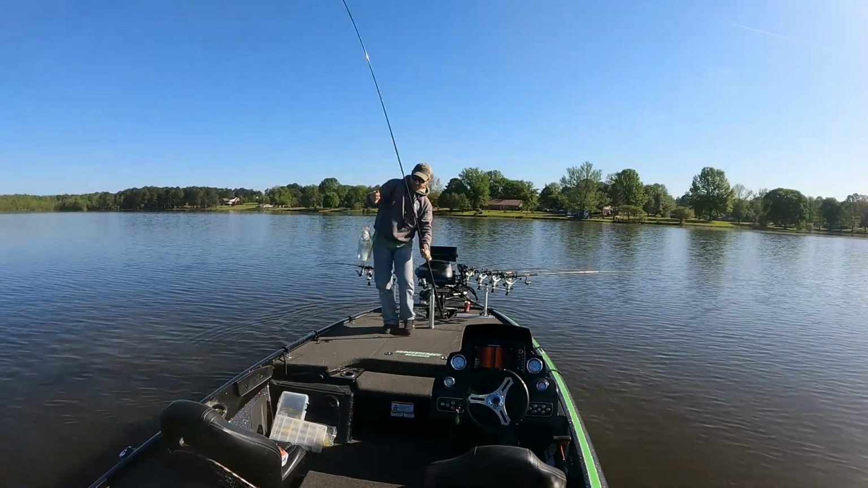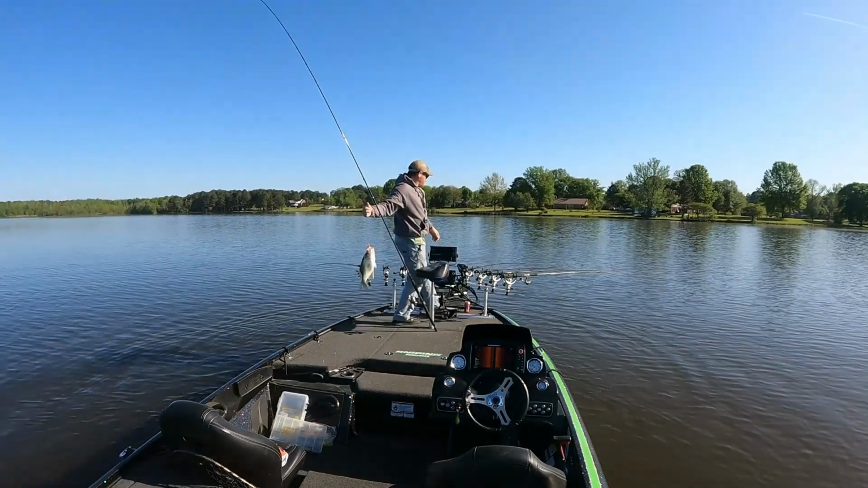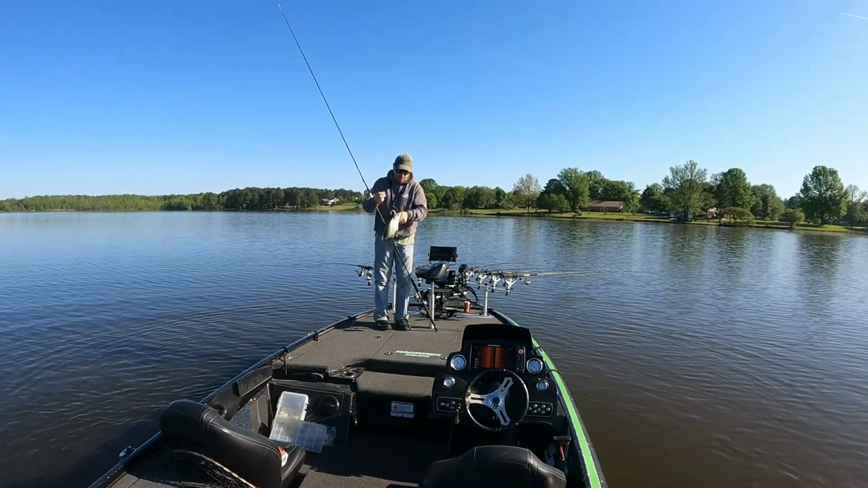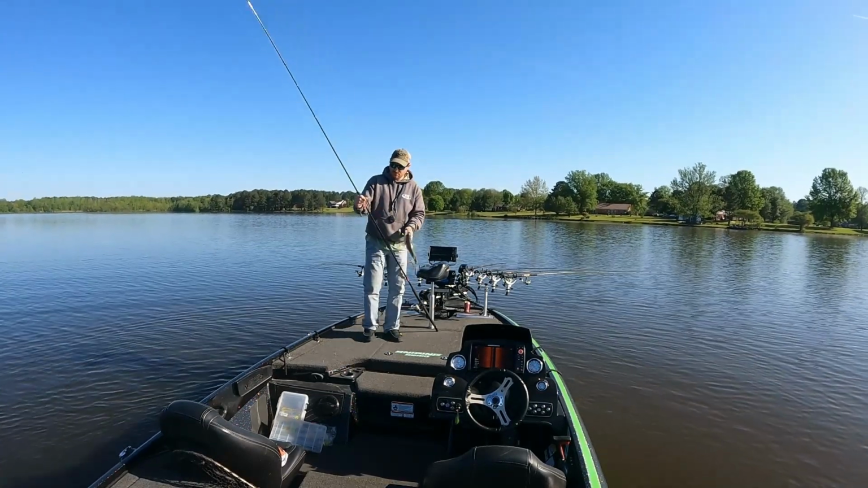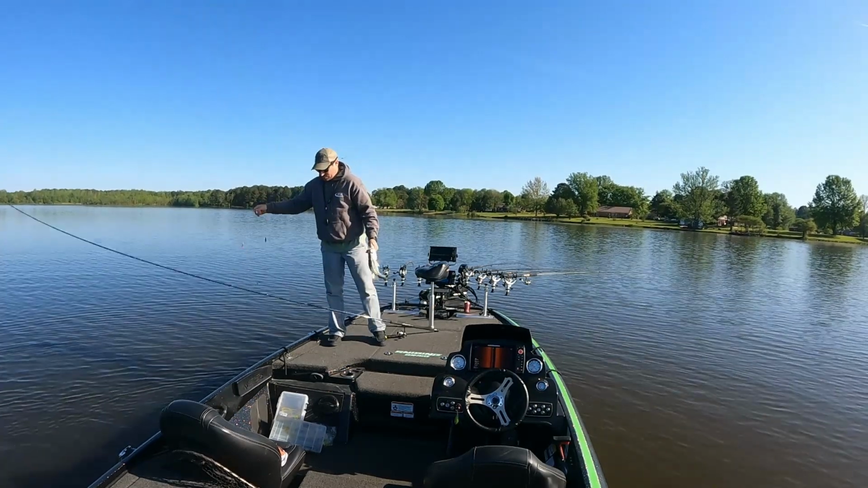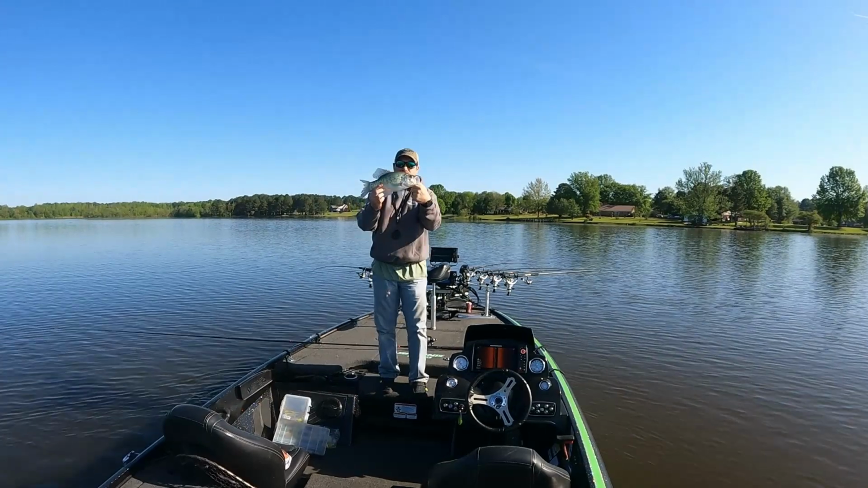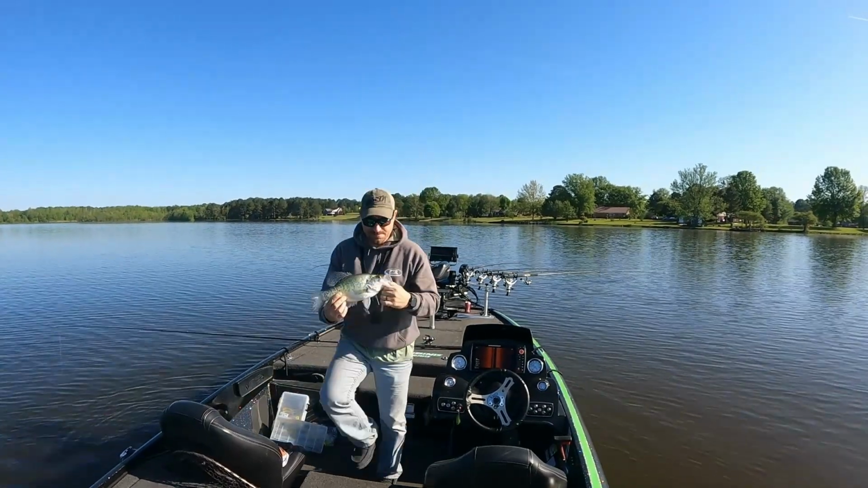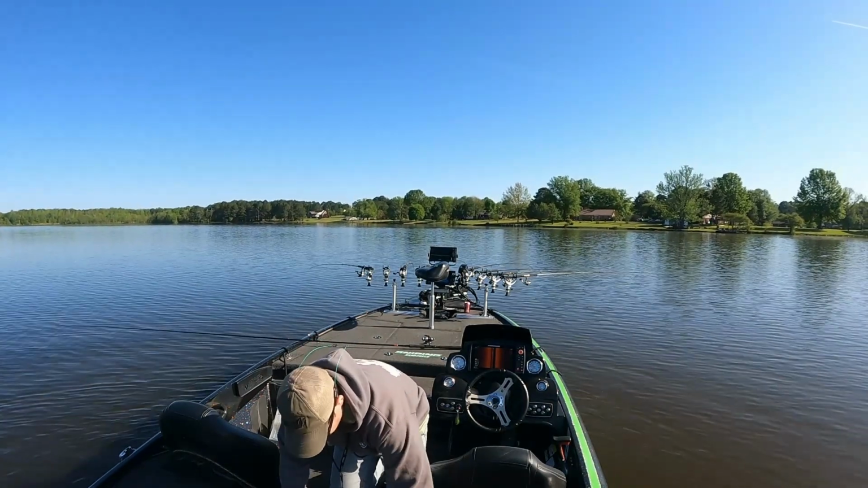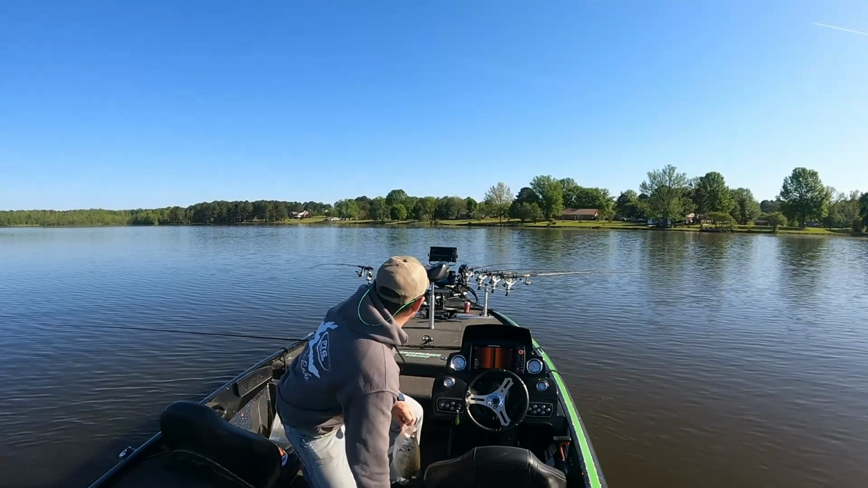That's a big girl. That's a slab. 14.5 inches.